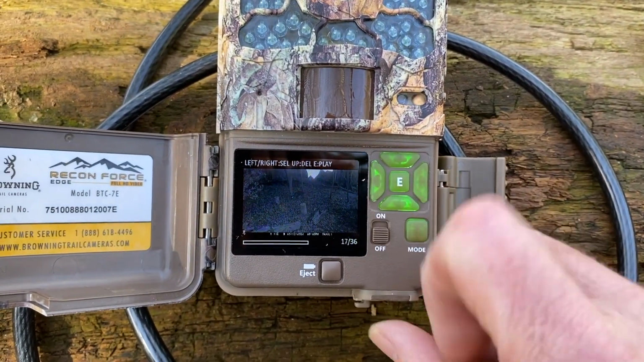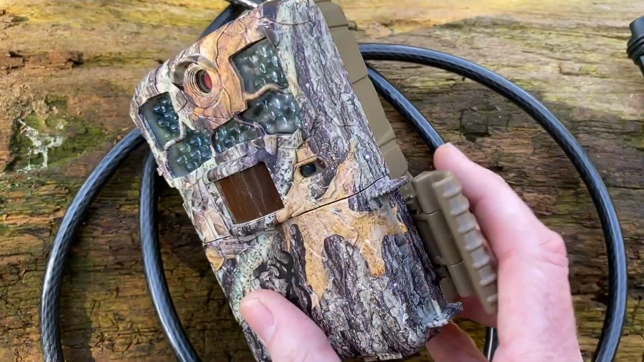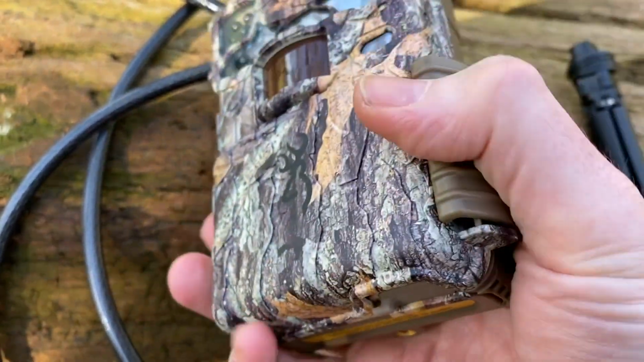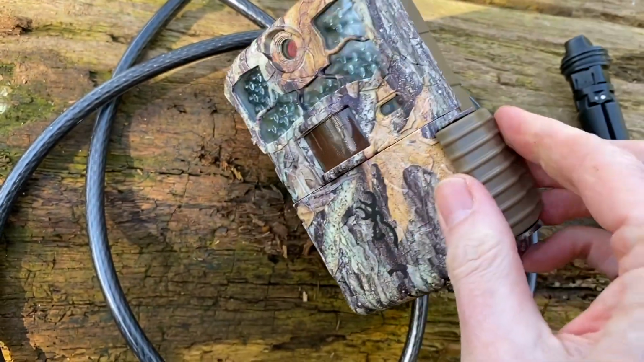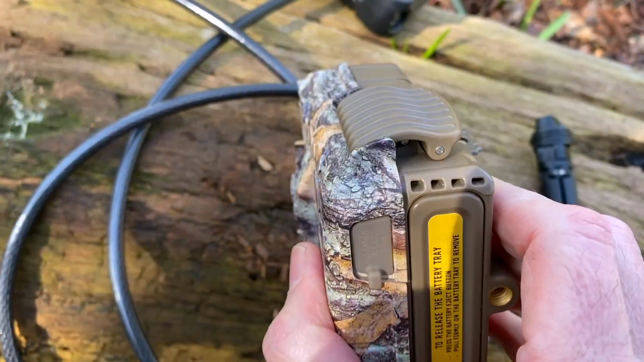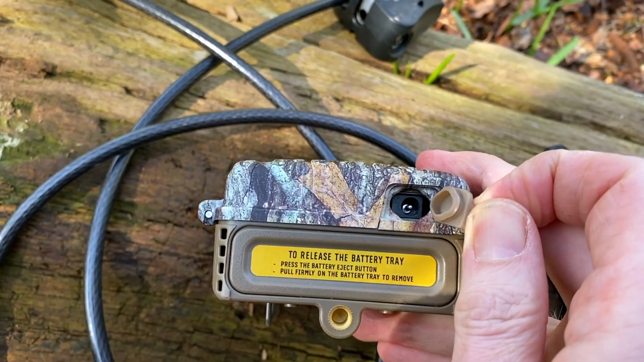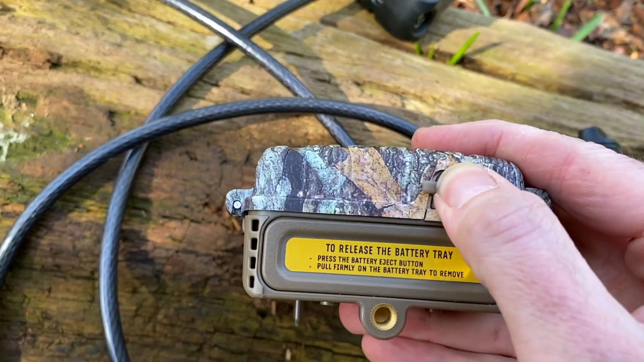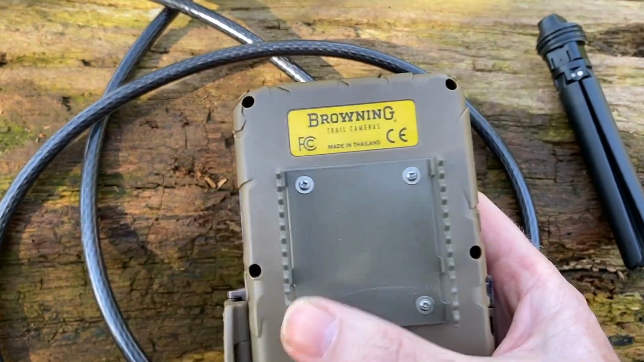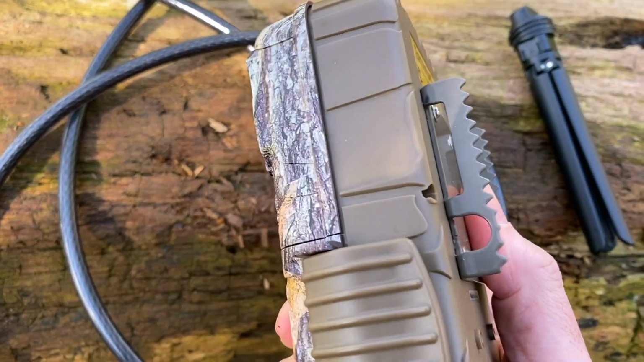So I'm going to turn that off, and then basically you close that up, and that clip's closed. This heavy duty clip just snaps shut. Like that. There we go. There is a place here where you can plug it in to another power supply. There's a bit here where you can screw it onto a stand, and on the back here you've got the brackets that hold it onto the tree.